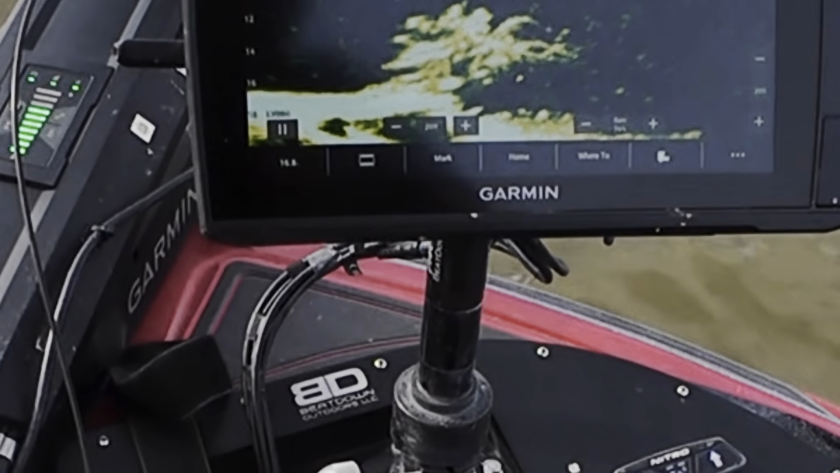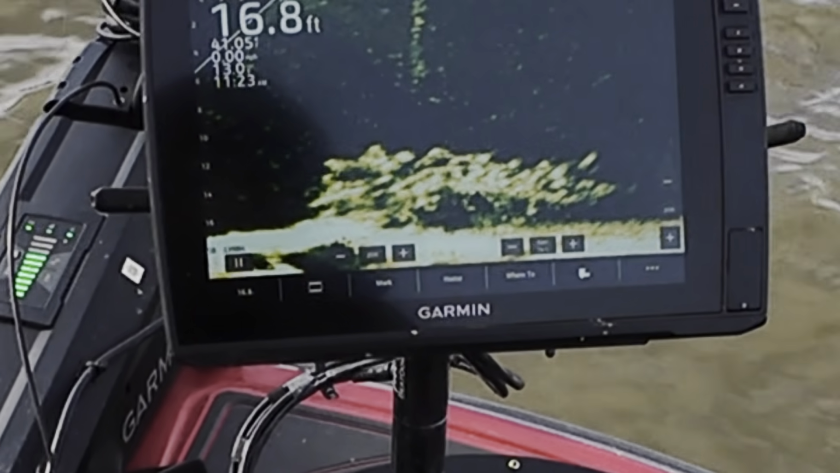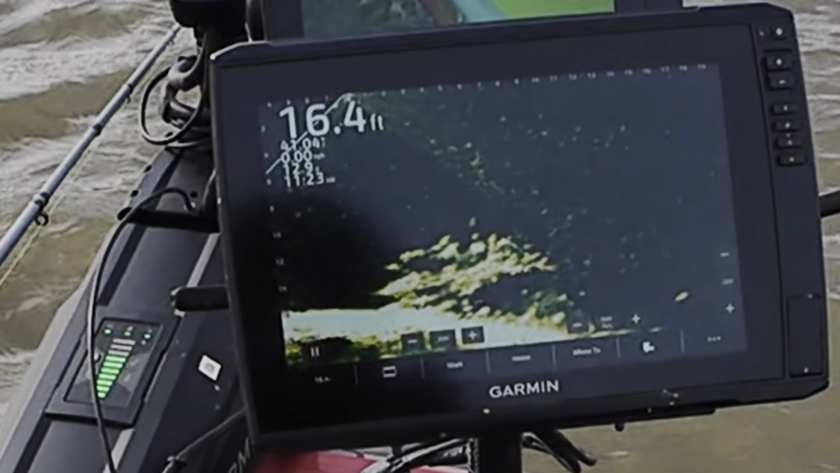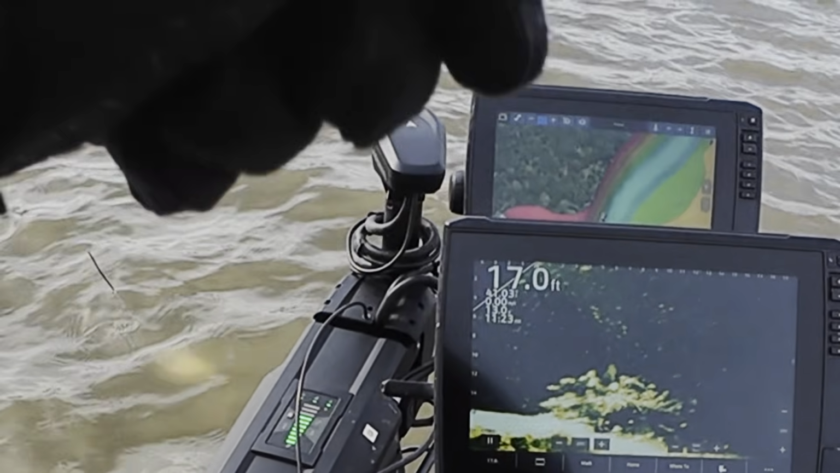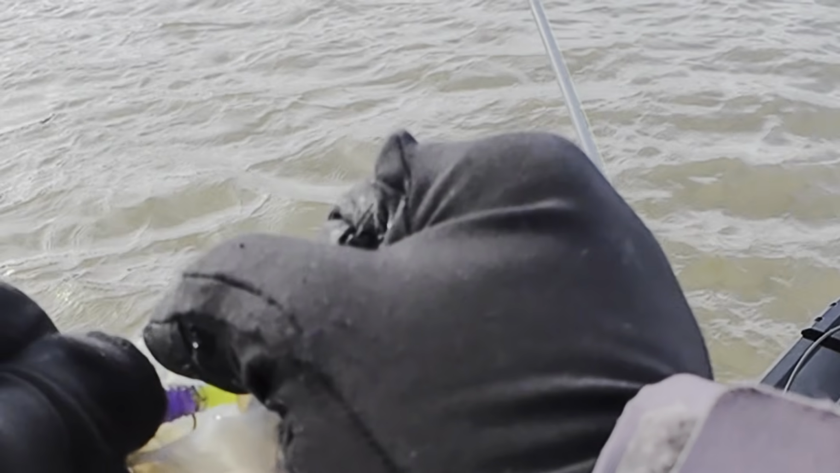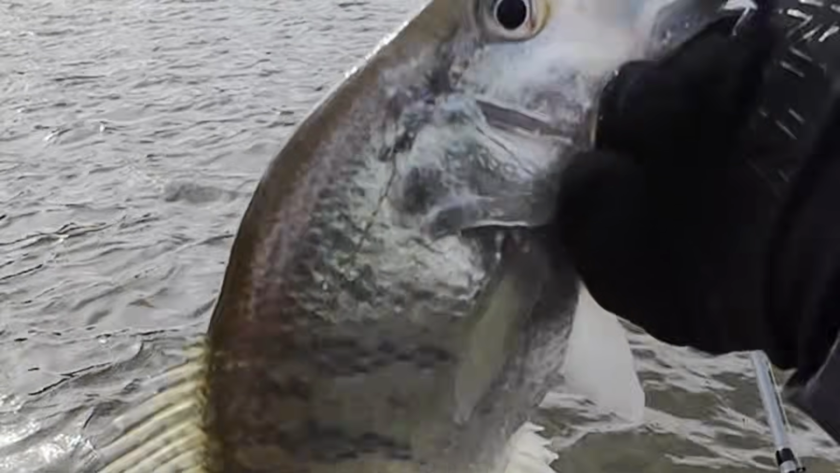Normally bigger crappie don't stick to structure this time of year, but gotta go where the fish are. That's where he's at. I'm right on top of, oh, there's a fish, not the one I seen. But got our skunk out, decent fish, not too bad. Probably a 12-incher. Not bad for the first fish, I'll take it. Cool.